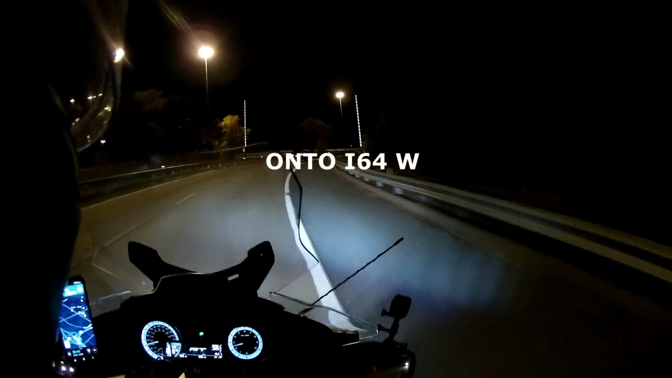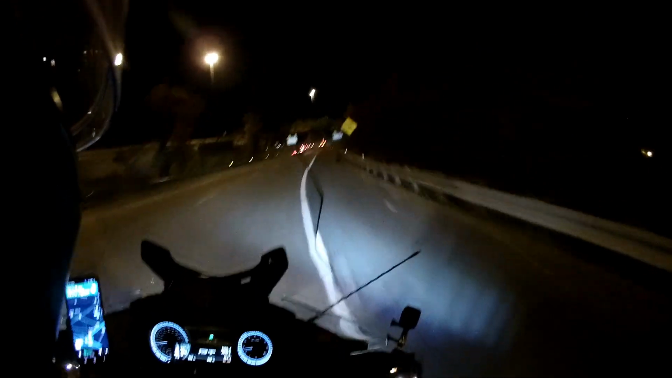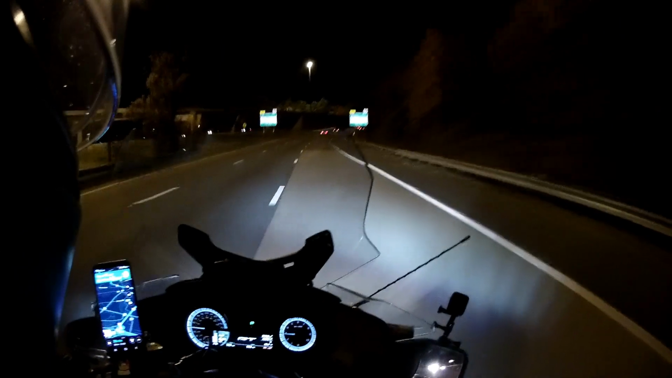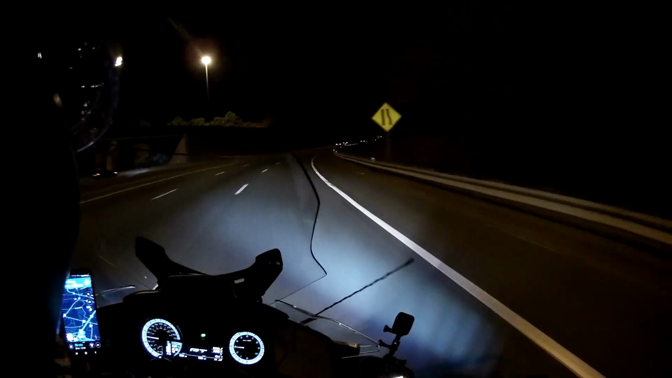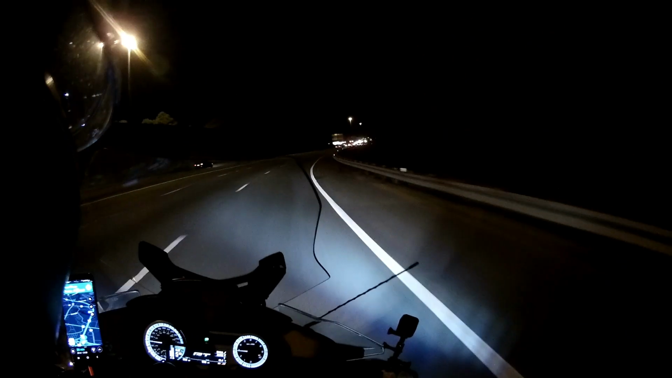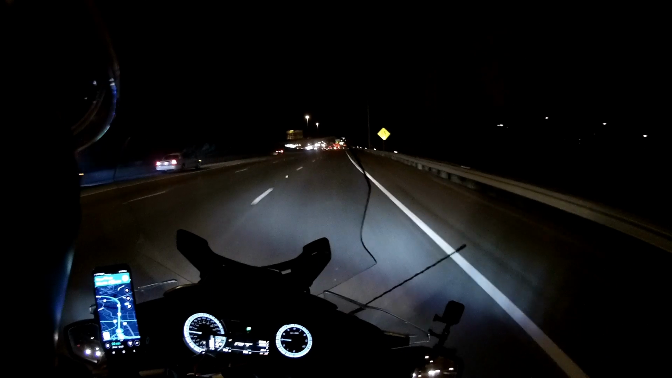That was a little bit tense for that car turning past me on the inside really quickly. This is turning on to 64. And I'm going to go now towards the tunnel. More traffic than I expected.